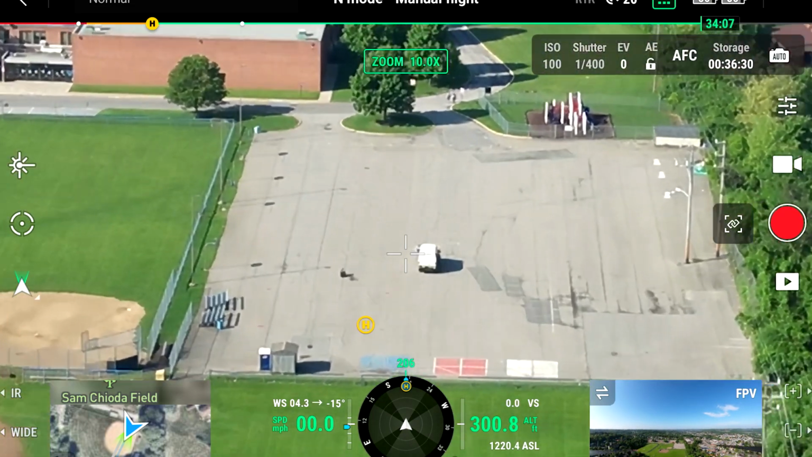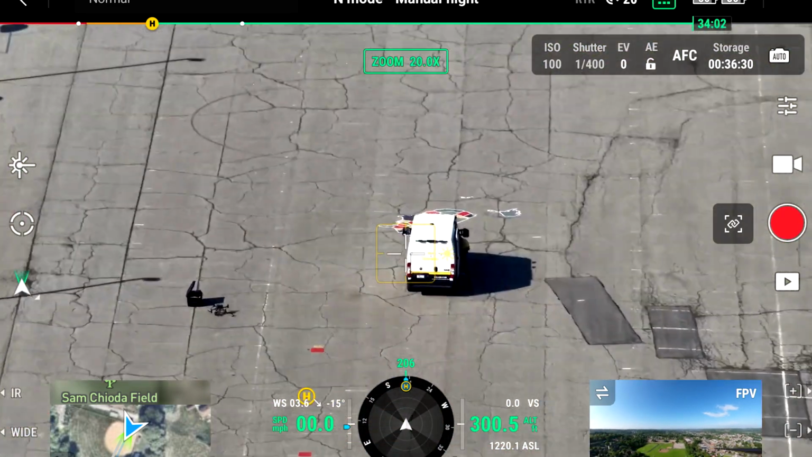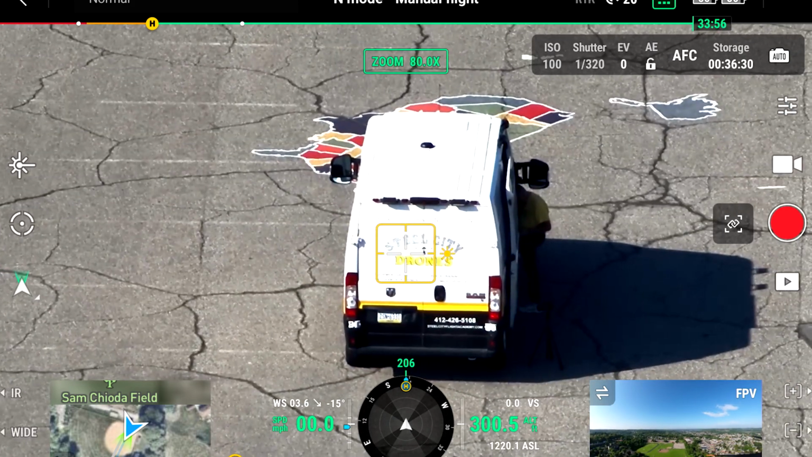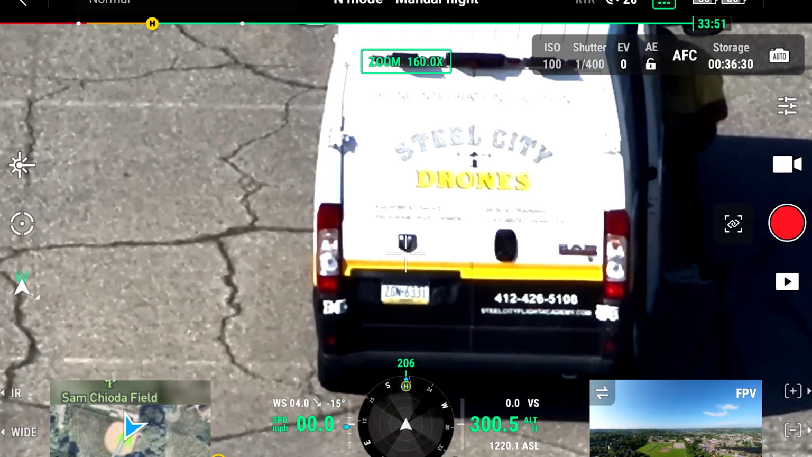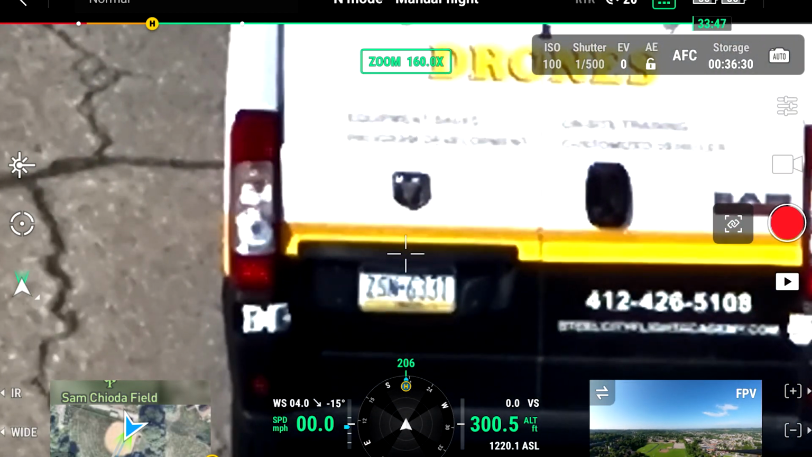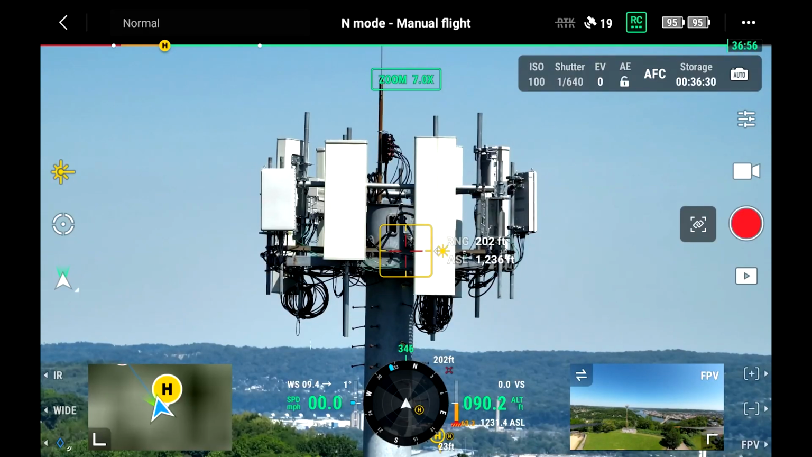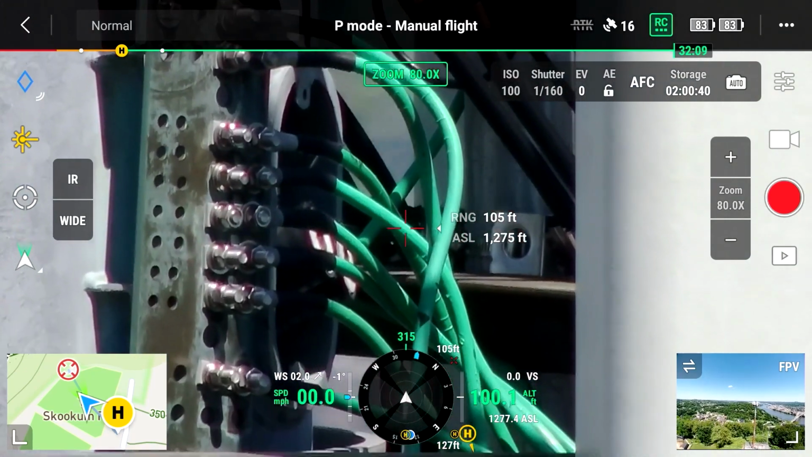I like to go ahead and see how far away I can have the drone from my license plate and be able to read it very clearly without having to guess. And again, if we're trying to read a license plate that has letters on it and see what that overall limitation is, then we would have no problems being able to see and use cameras for inspection work, like cell tower inspections, for example.